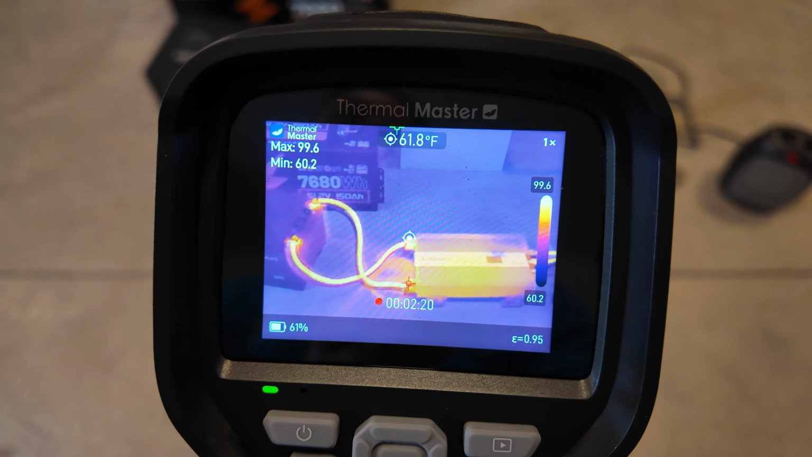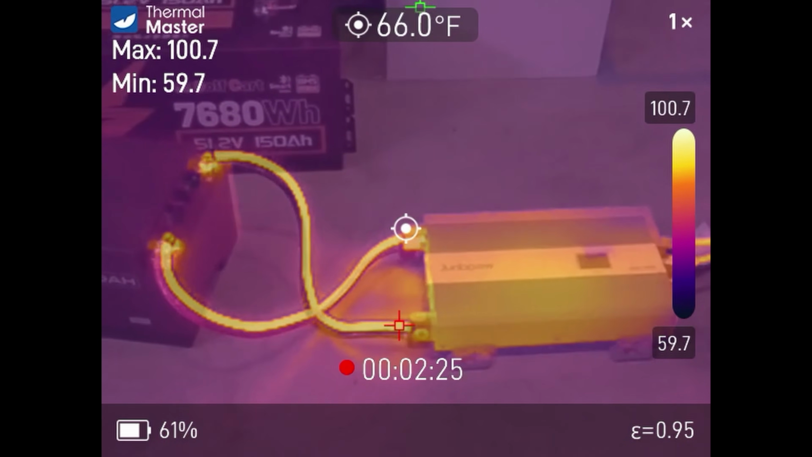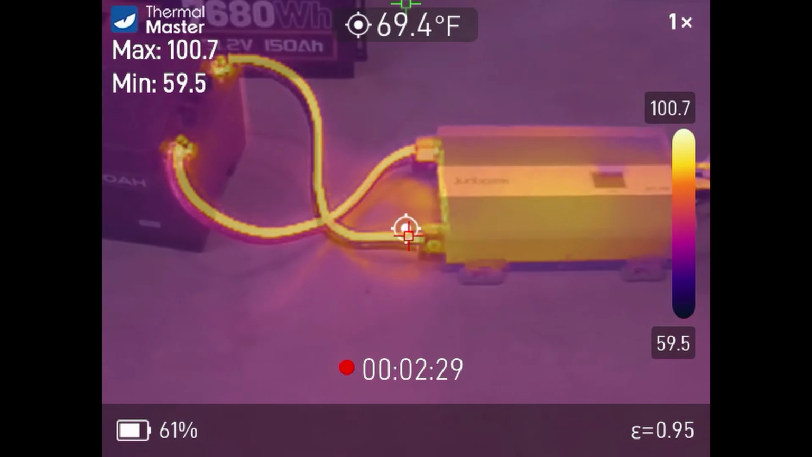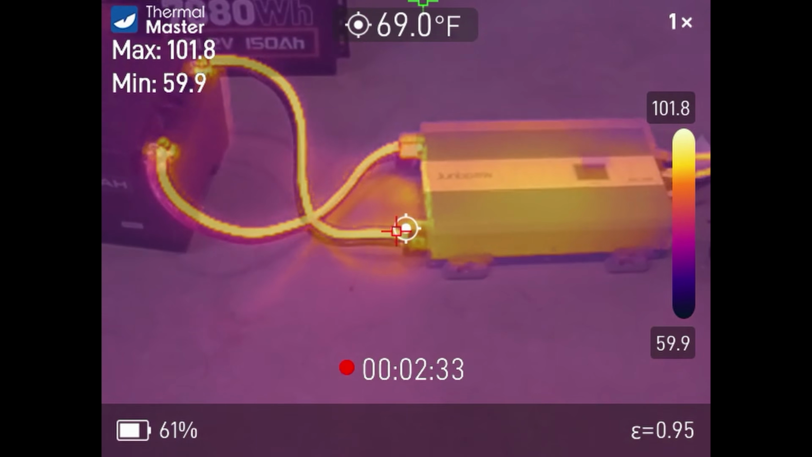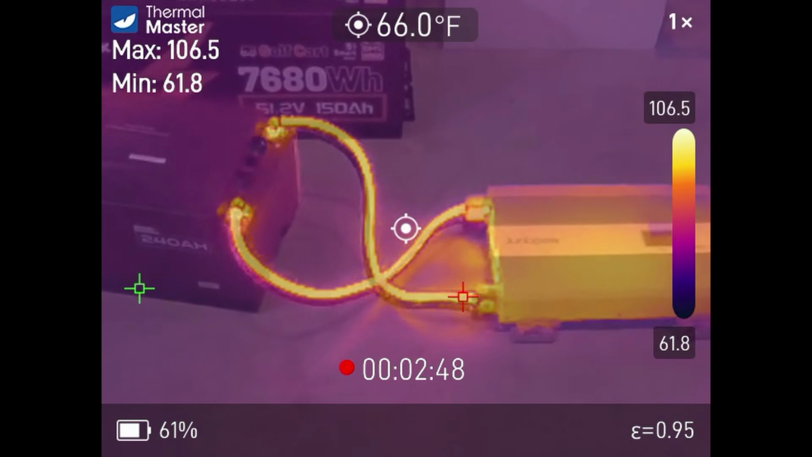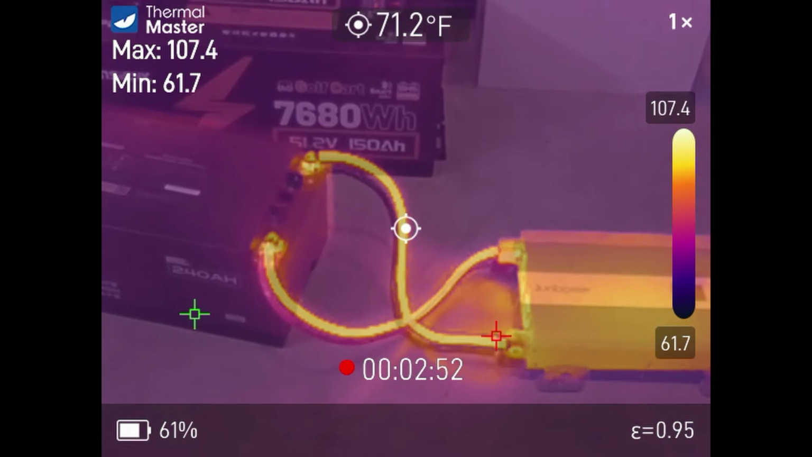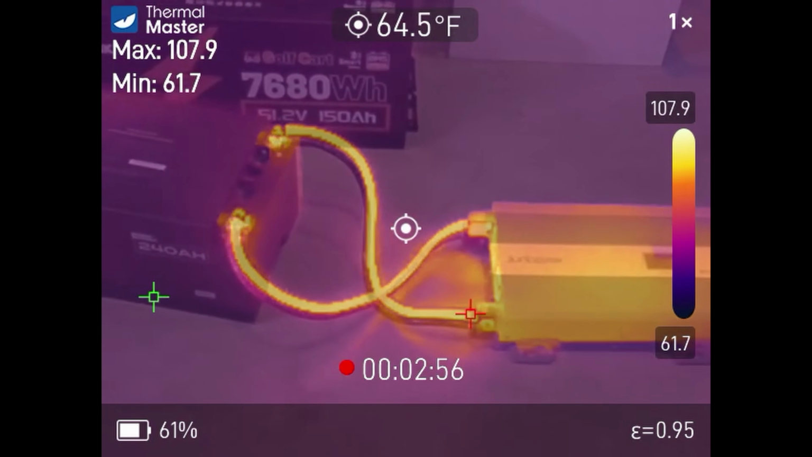And it's saying 99 degrees and climbing, 100, 109. We can point our center point right at it, right there, and maybe get a reading of some kind. Yeah, it's saying 97. This camera automatically scans and finds the hottest point. Climbing fast, because that's very overloaded on those wires. 105 degrees now, and climbing. The cables themselves are over 100 degrees. That connection is just where it's heating up the most.